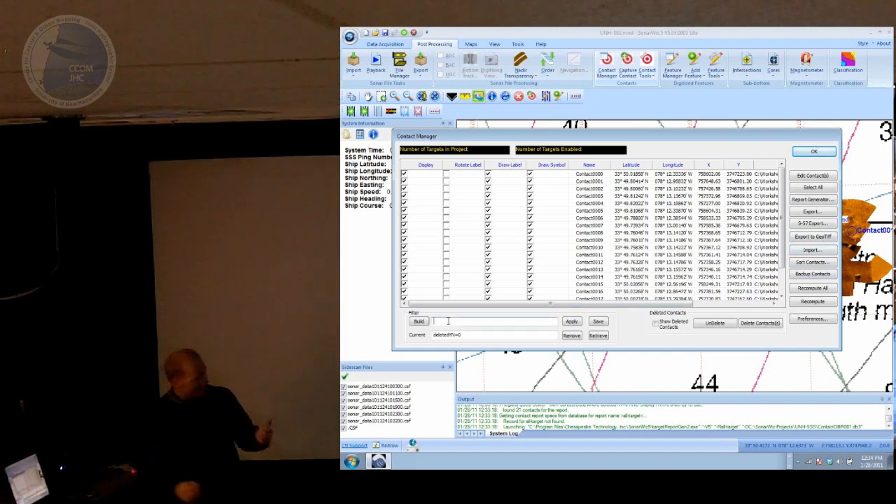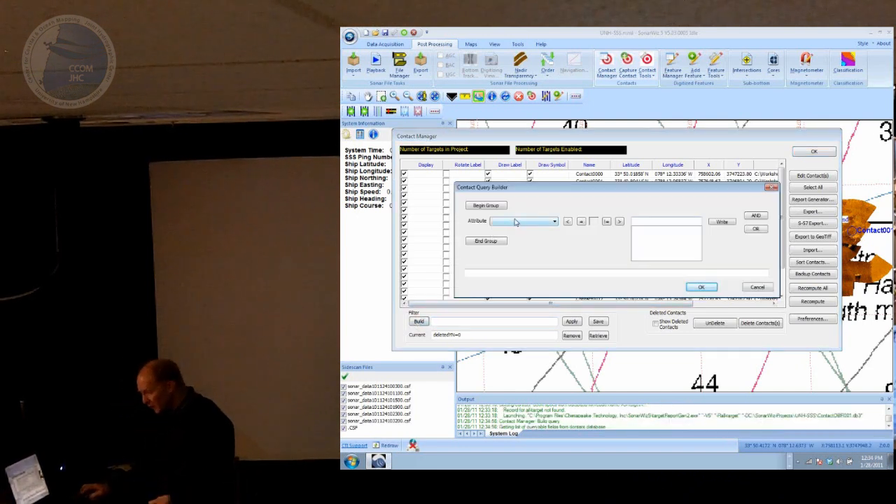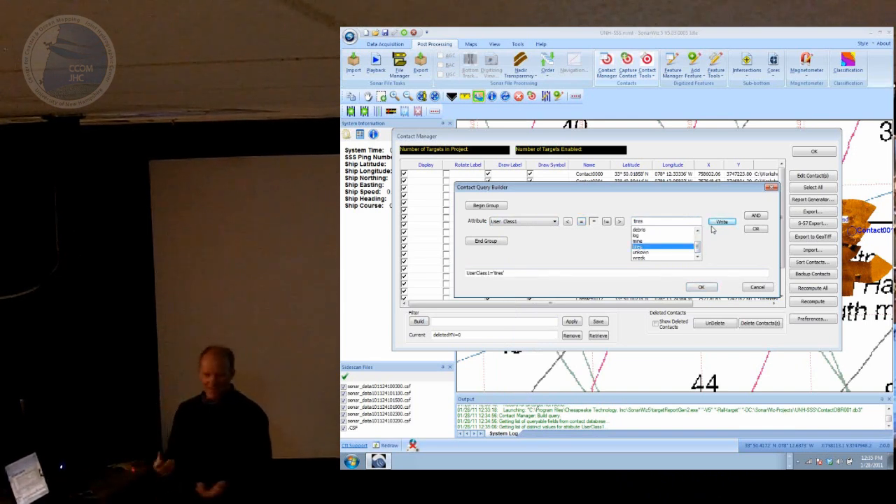The thing I want to show you about, I mentioned in the introduction, is the database that's behind this. If I've got 10,000 contacts in my project, and I just want to report on the mine-like objects, or in this case, tires, I can use this filter tool, which is basically writing a query. So I want to make a report that just has my tires in it. So I'm going to say, show me everything where user classification is equal to tires, and write that.